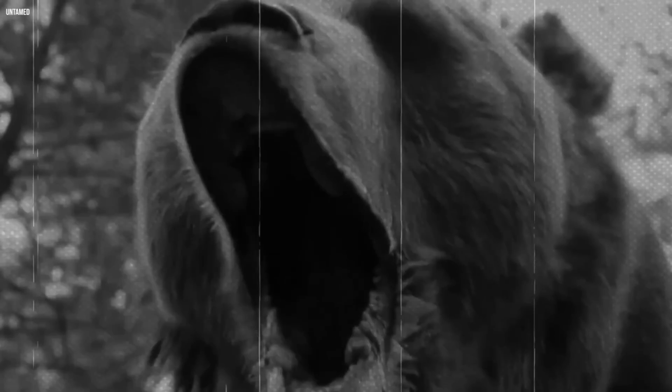Its massive frame moved with powerful grace as it lunged at the device, jaws agape, revealing a cavernous maw lined with sharp teeth and a pink, menacing tongue. The relentless pursuit to devour the camera continued, each attempt more aggressive than the last, but the unyielding device resisted the bear's advances.